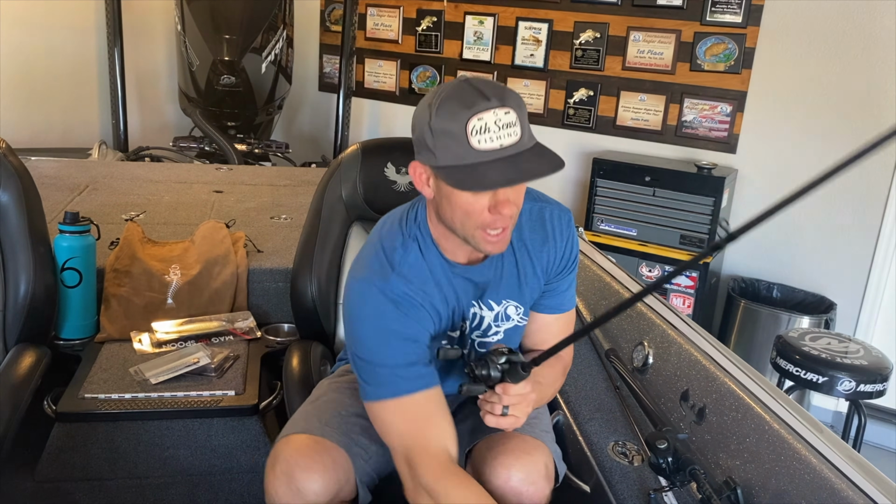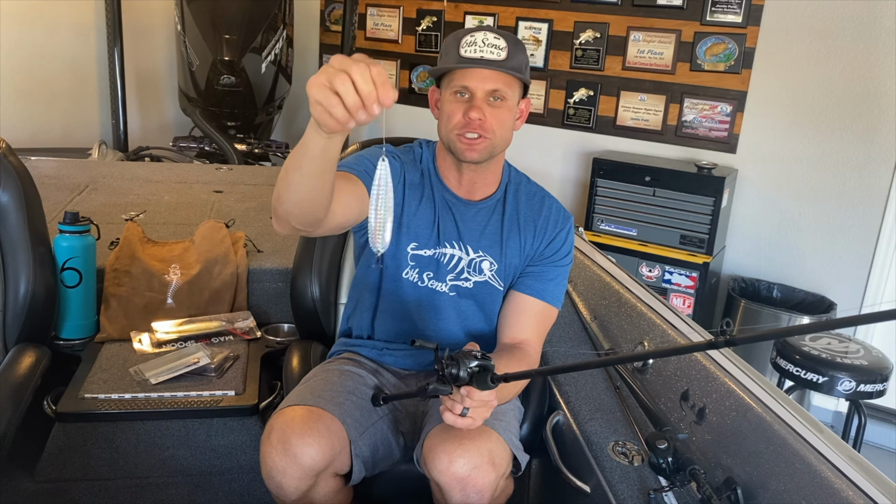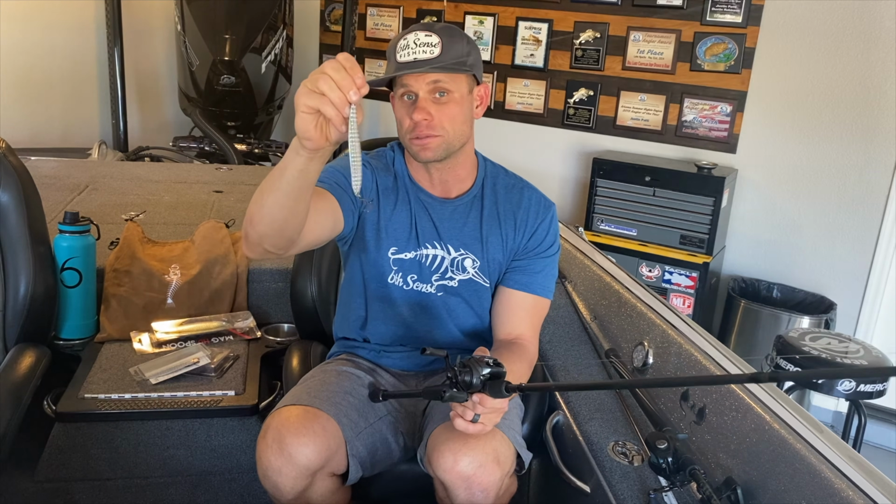So that's my favorite one right there. That's a 6-inch Divine Flutter Spoon. This one right here weighs in at 1.25 ounces. It's just one of my favorite spoons. I feel like it's the perfect size for catching fish all year long, especially big largemouth.